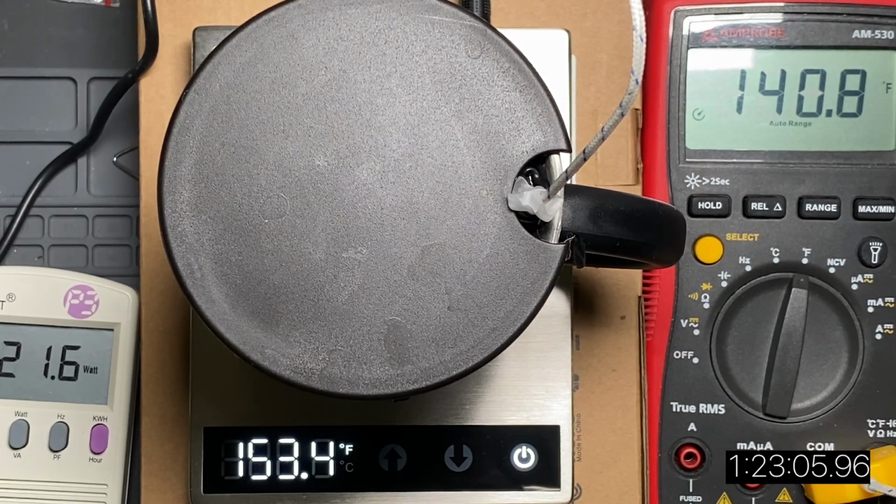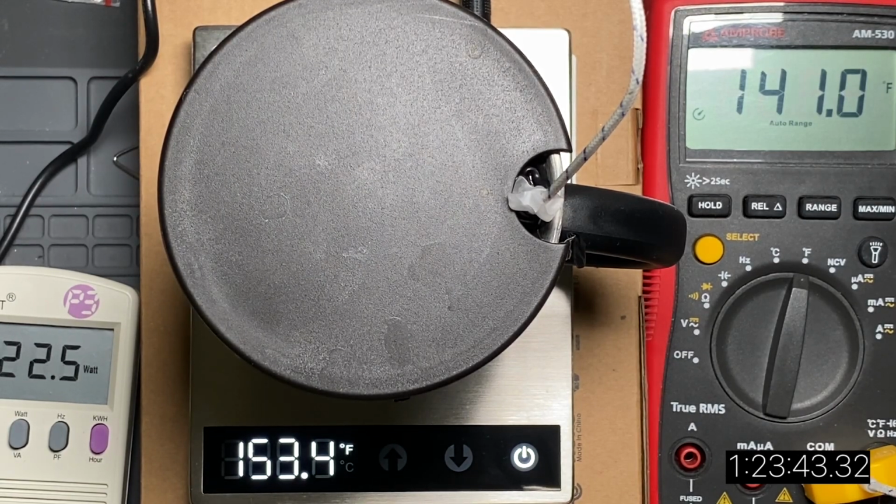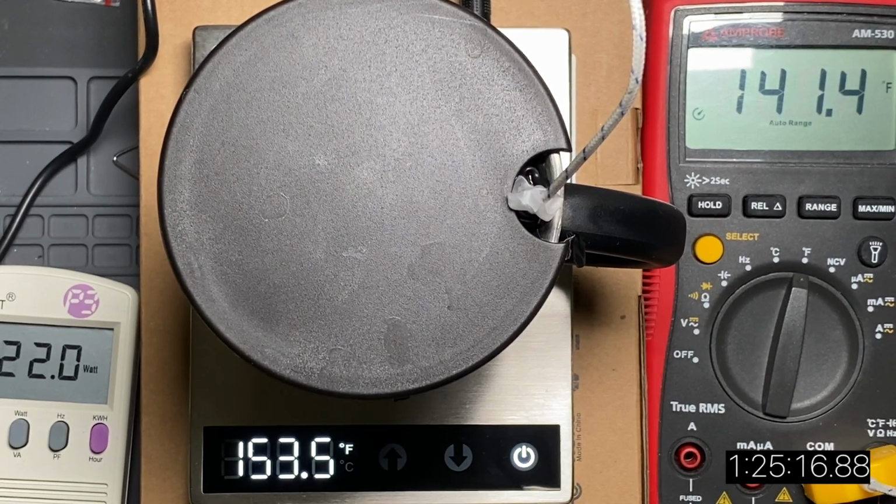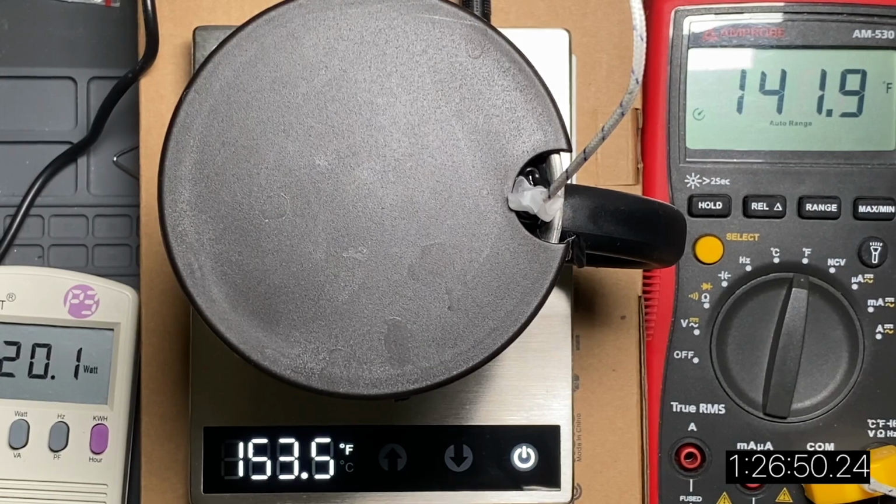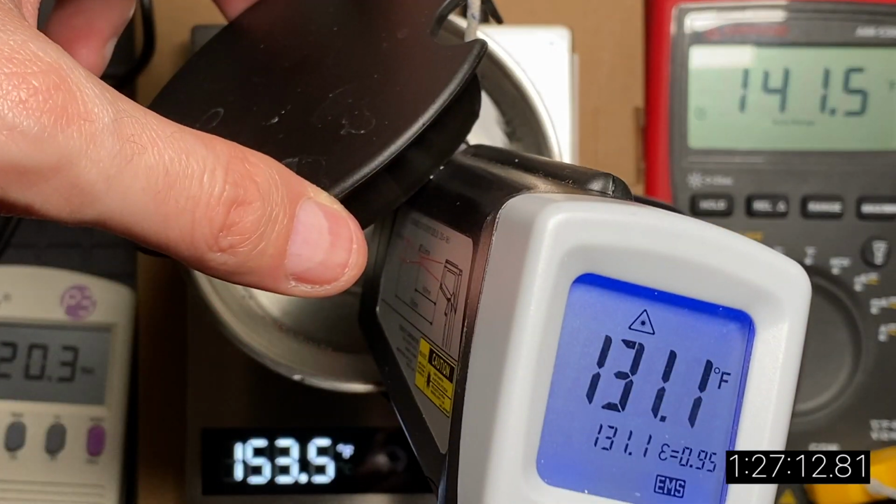Again, 141 is actually 131 on the Amprobe, but the infrared thermometer corroborates that and shows that we've hit 130 degrees plus in the mug. There it is, 131.1.